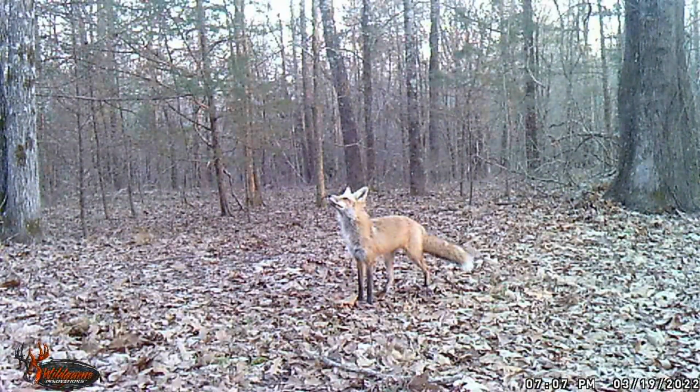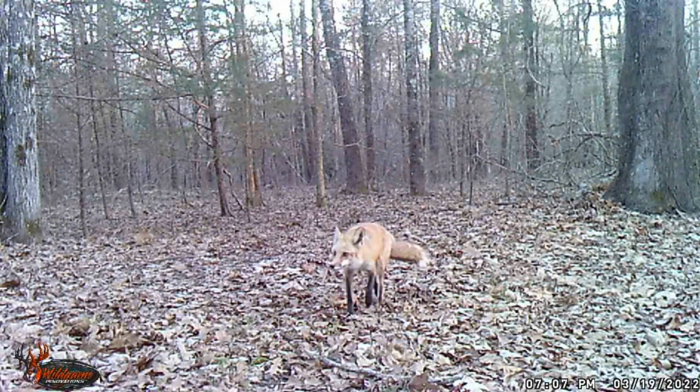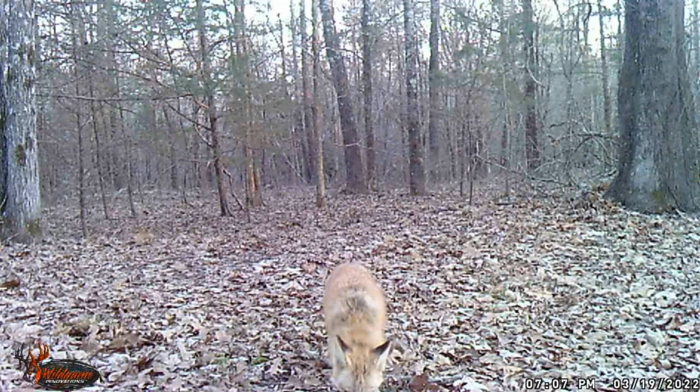Several deer. Ooh, what is this fox looking at? You're looking up at the sky. You think there's a bird in the tree? Or do you think a squirrel? Something's up in the tree. That red fox is in a tree. Now, we got a lot of gray fox out here, but I think on these videos here, we're going to see a lot of red fox.